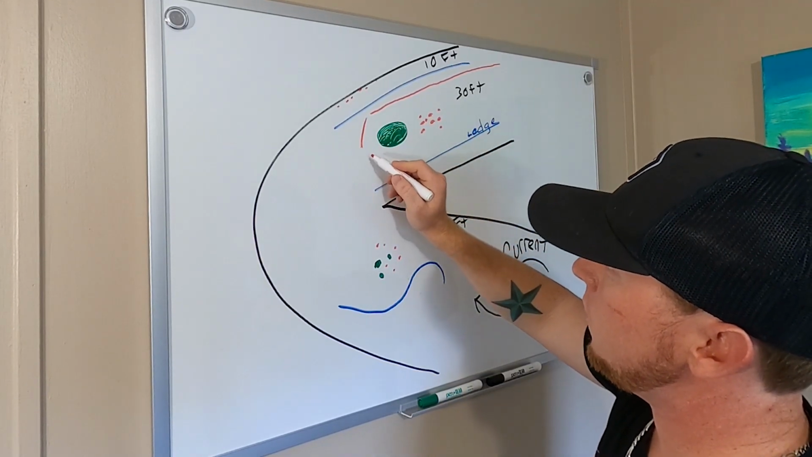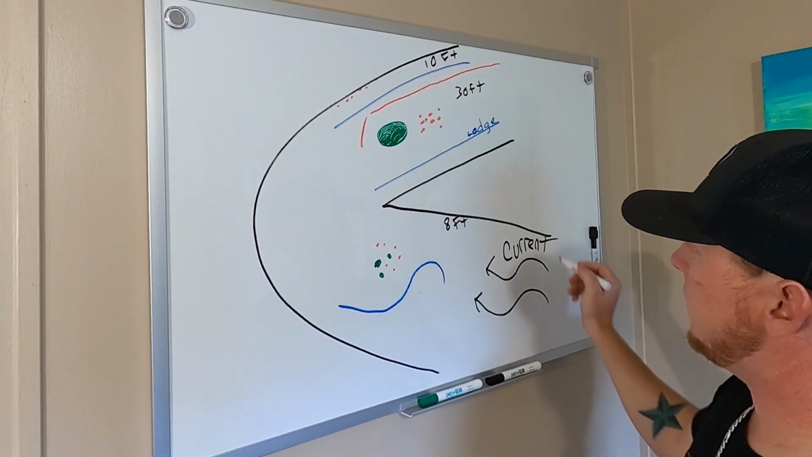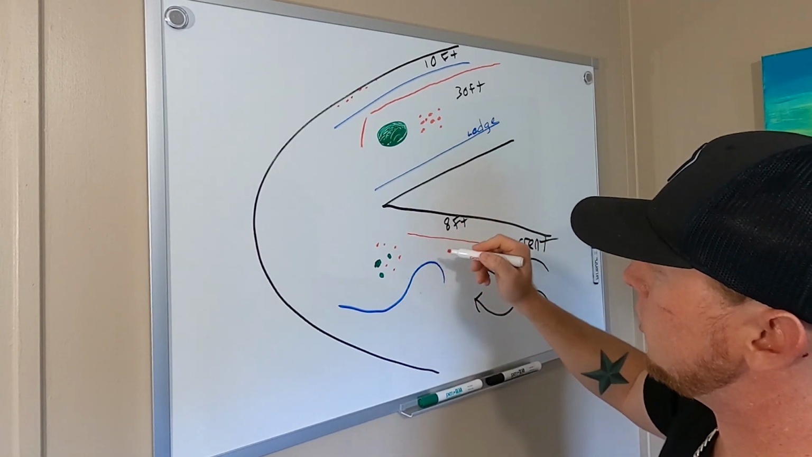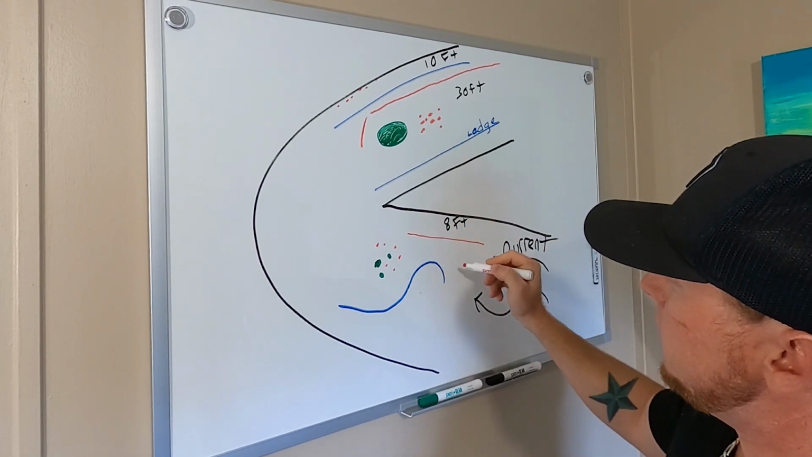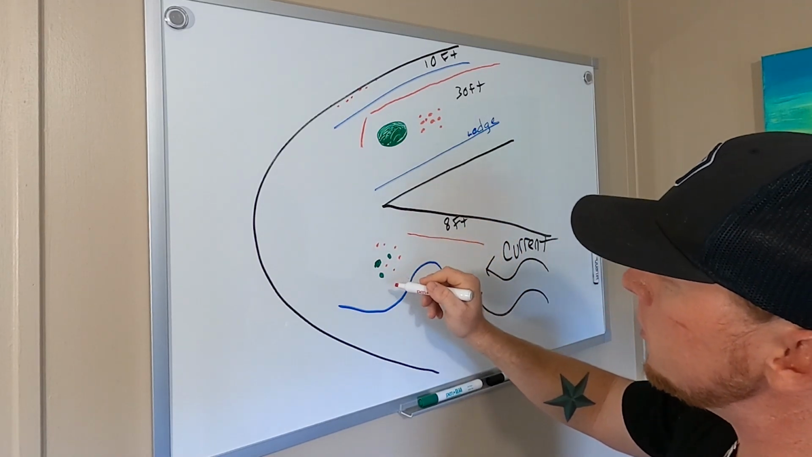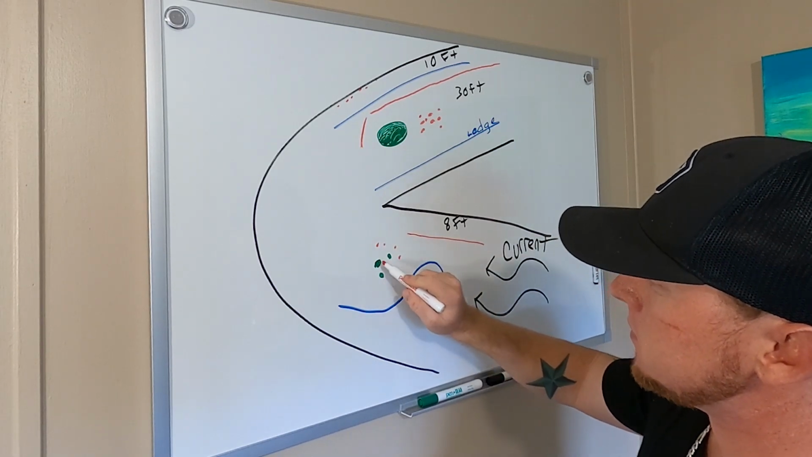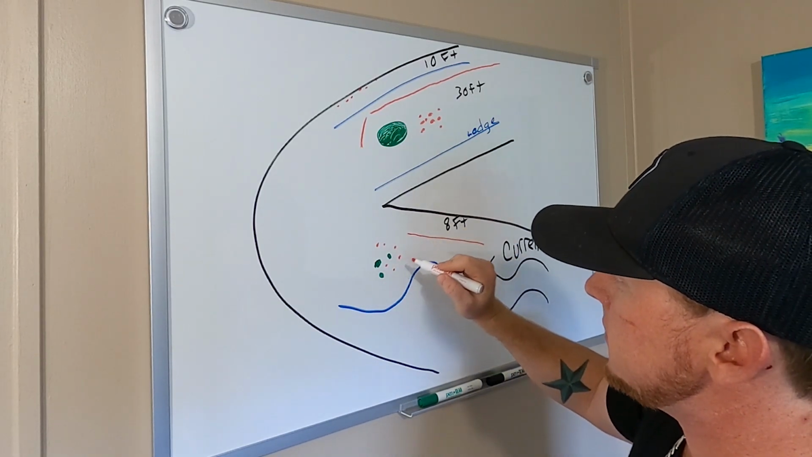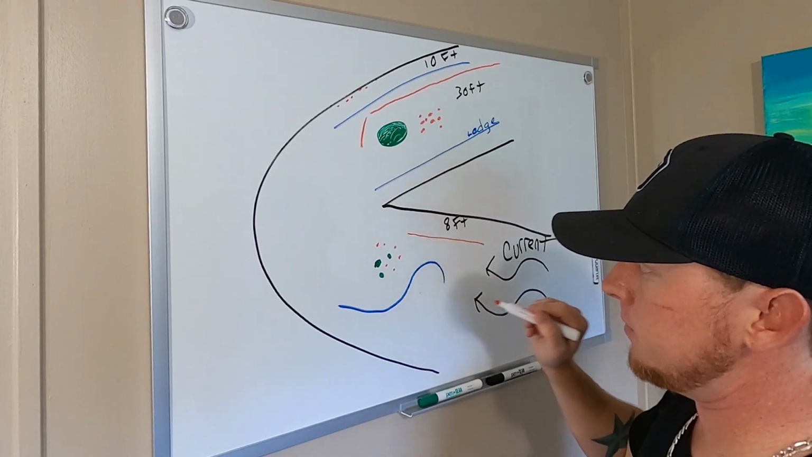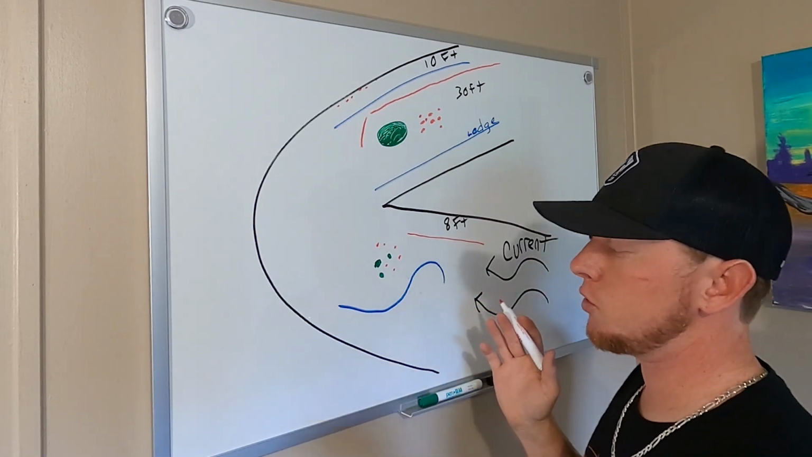All right, so we worked our way around this point right here, and we come up here. Now there's current coming this way, and it's like 8 foot deep, and there's another ledge right here where it drops off. Well, whenever we was coming this way, I seen on the sonar a hump, and whenever we went over the hump, I seen isolated bait balls, and when those isolated bait balls were there, I seen dots on my down imaging.